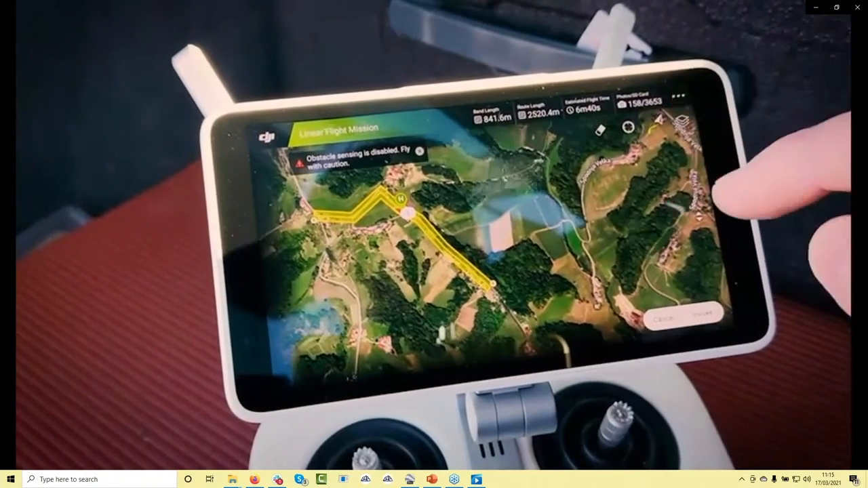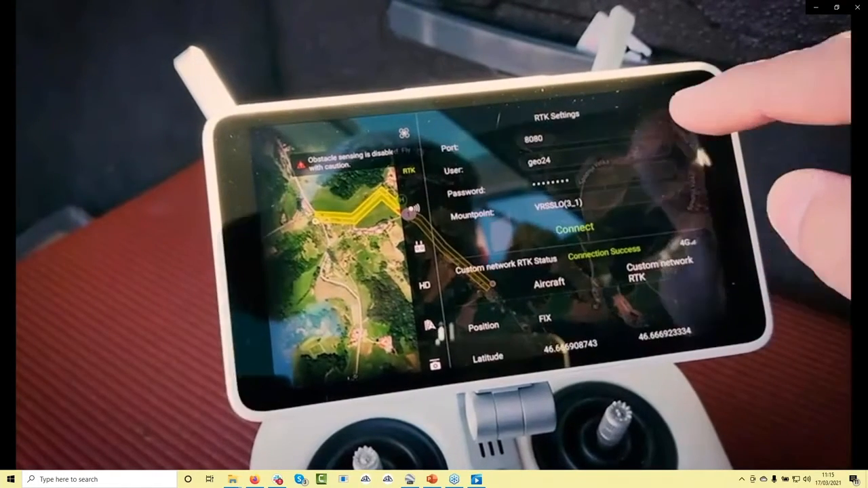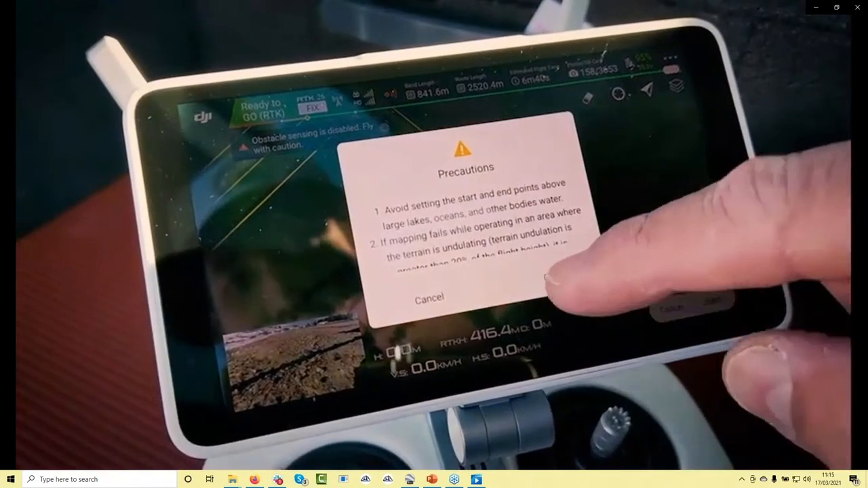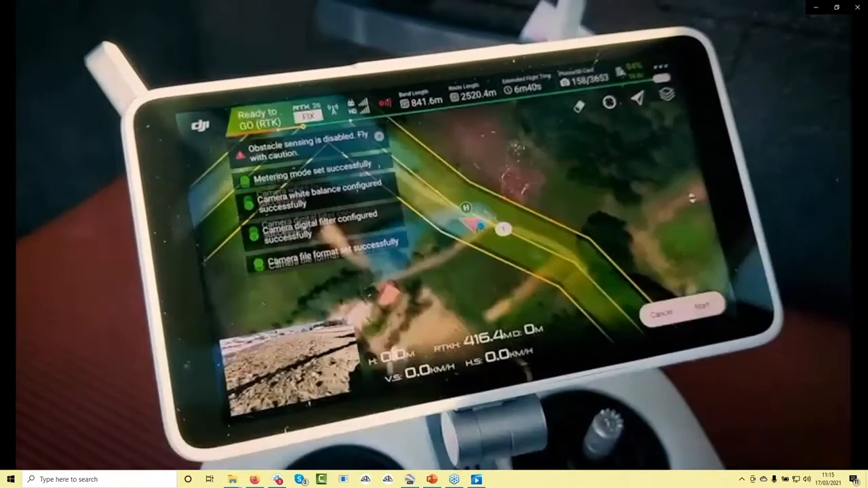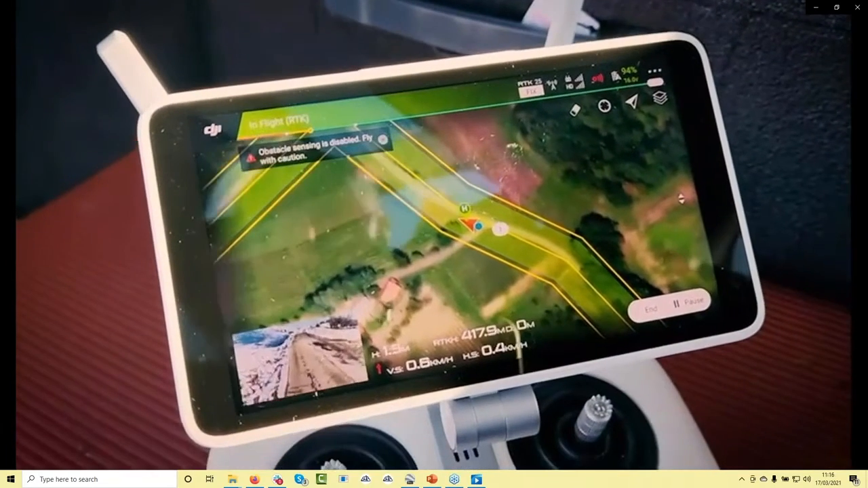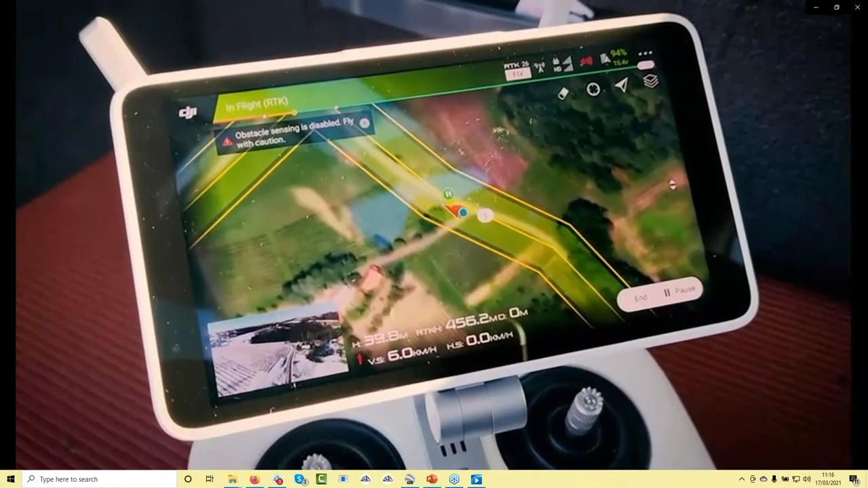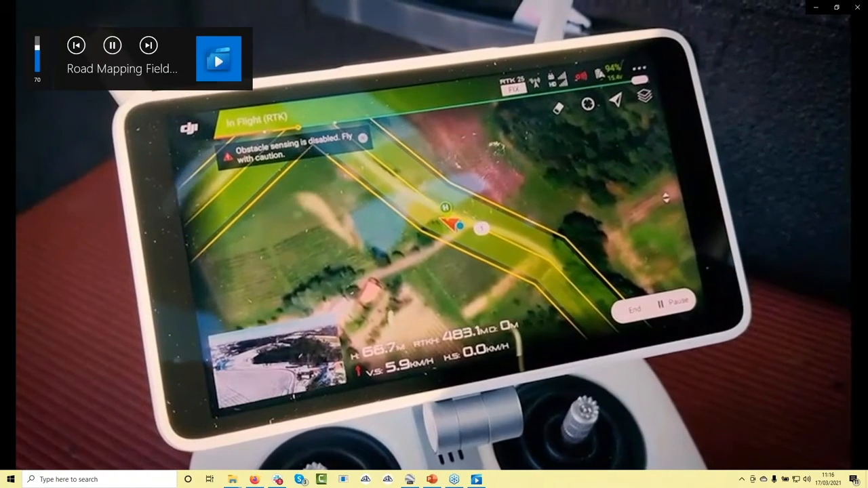Let's just check if we are in RTK mode. Yes, RTK is on, the connection is successful, everything is fine. And then click on start. And the drone goes up. So this was everything about the planning: a 1 kilometer road mission, and we are already in flight mode.